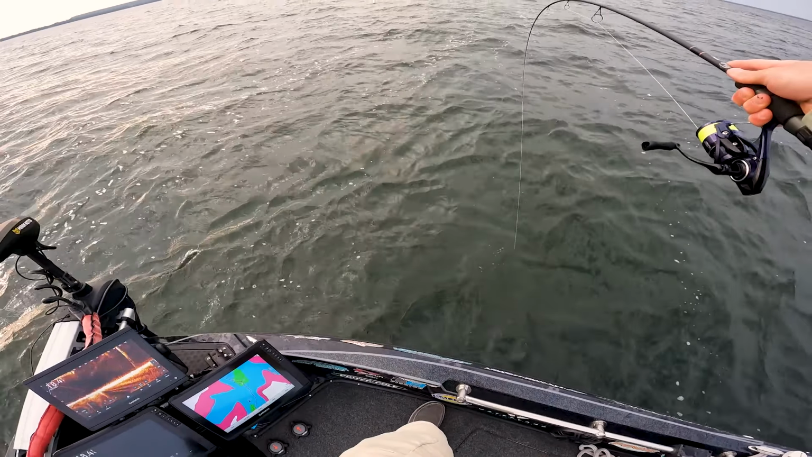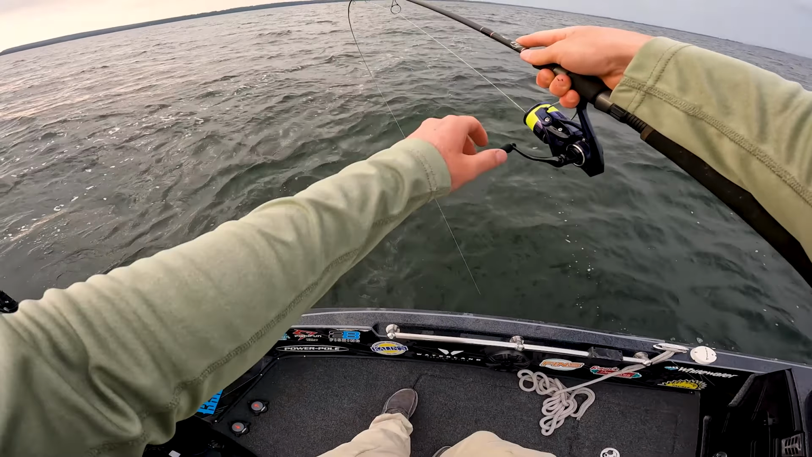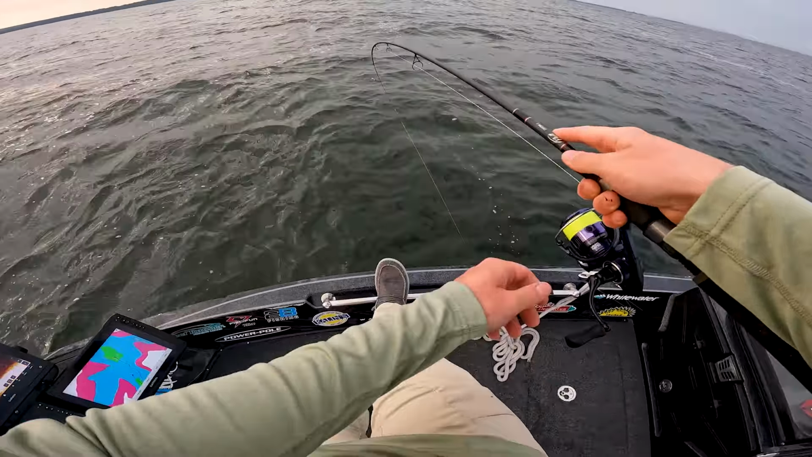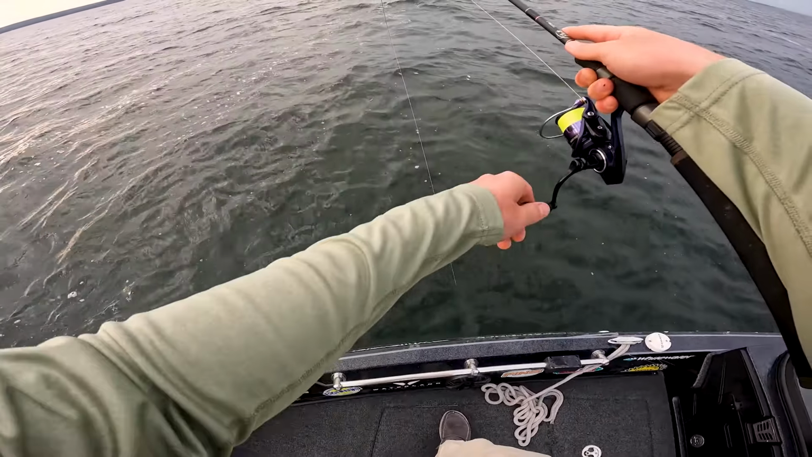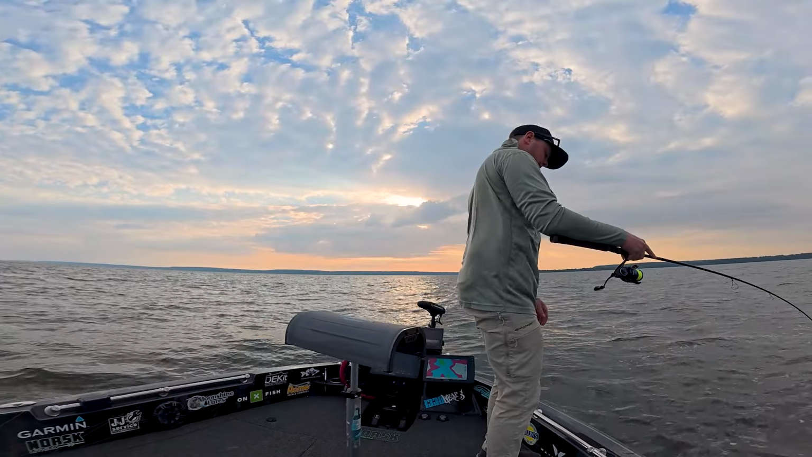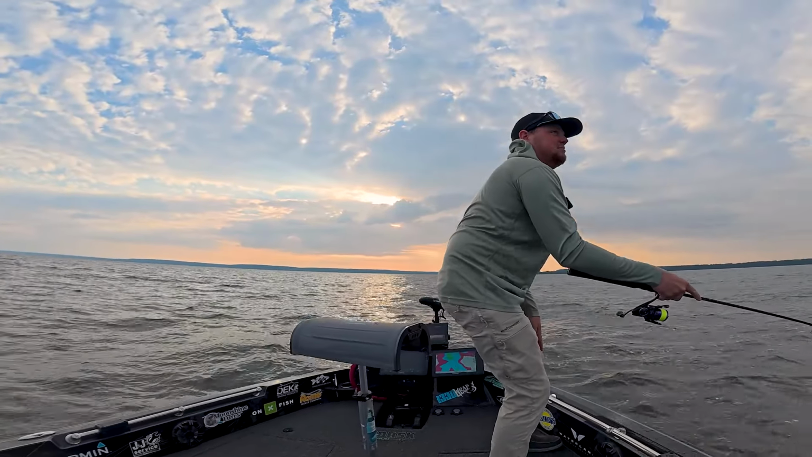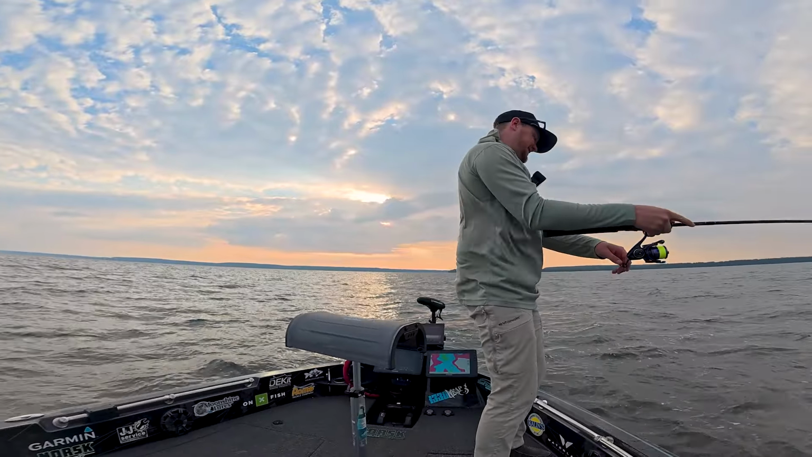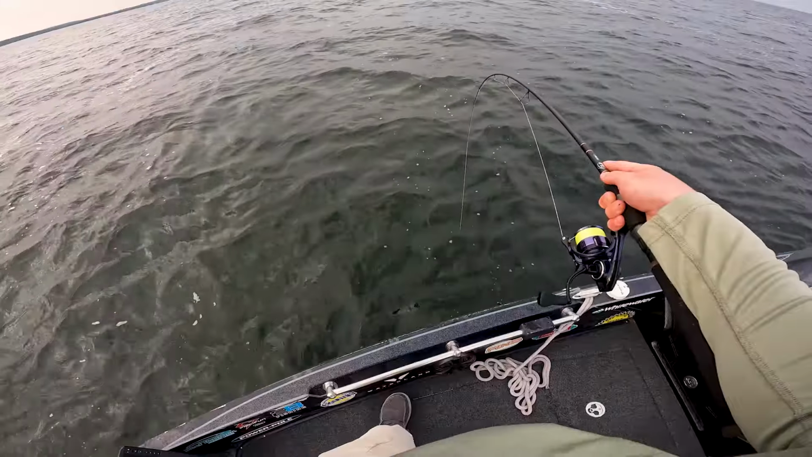Oh yeah. Oh boy. This is big. That's got something to it. Oh yeah. On the Kalen's show jig and a night crawler. Woo! This is big. This is big. Just straight underneath the boat. Waves are actually flinging you more than you think.